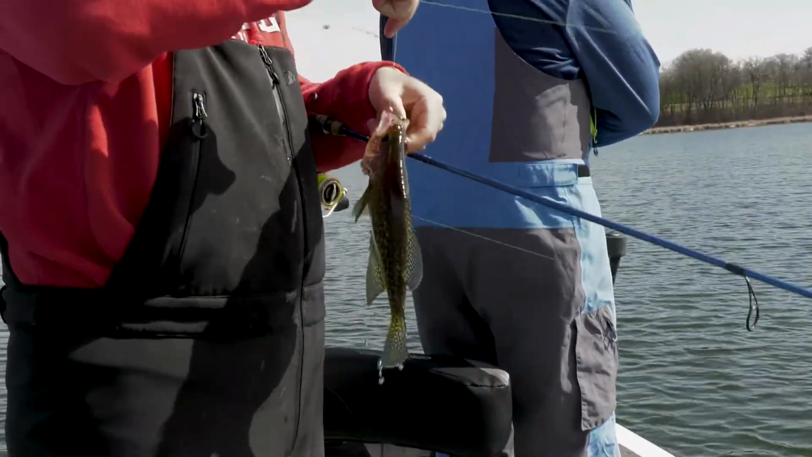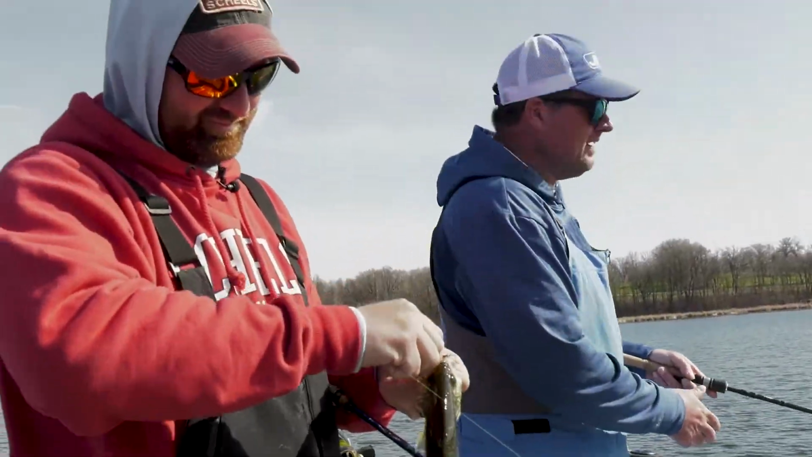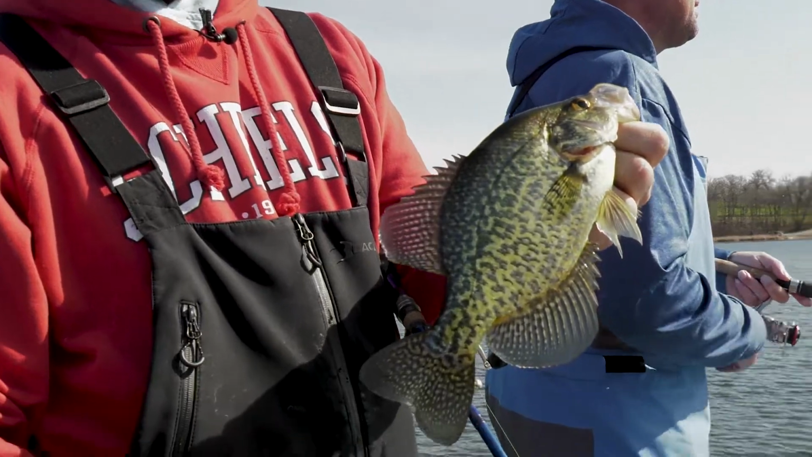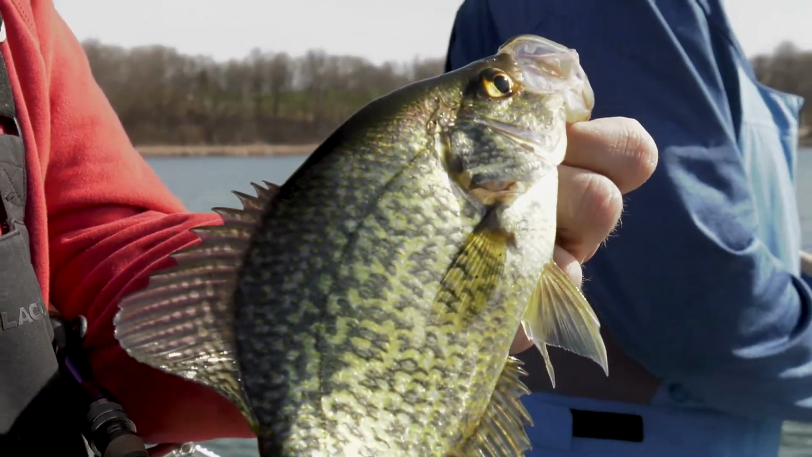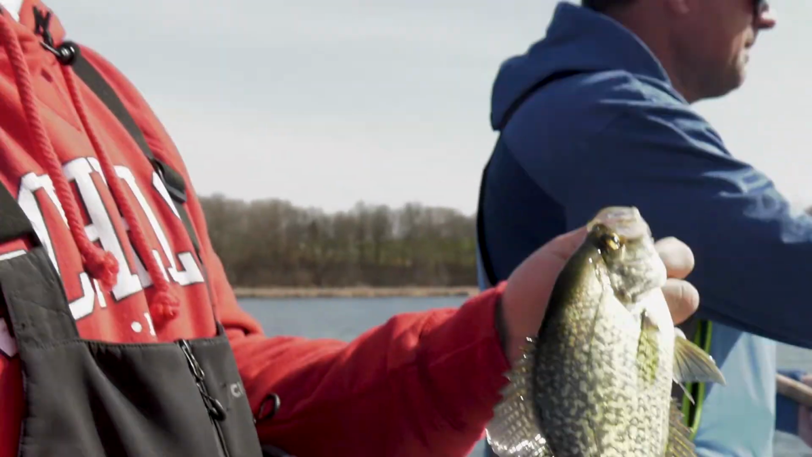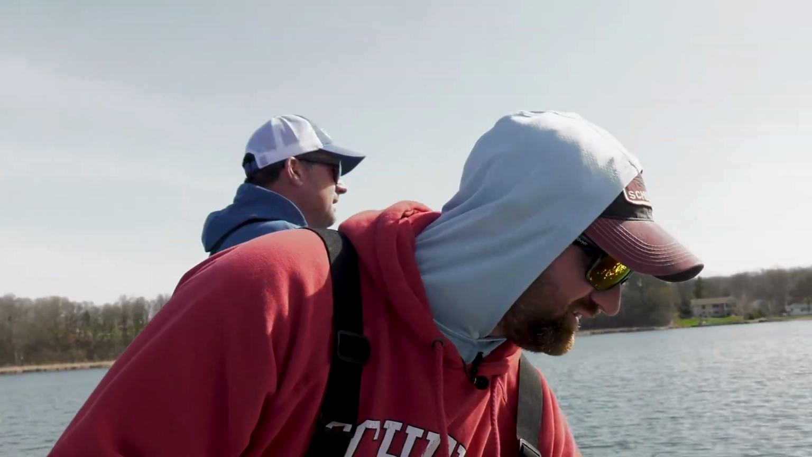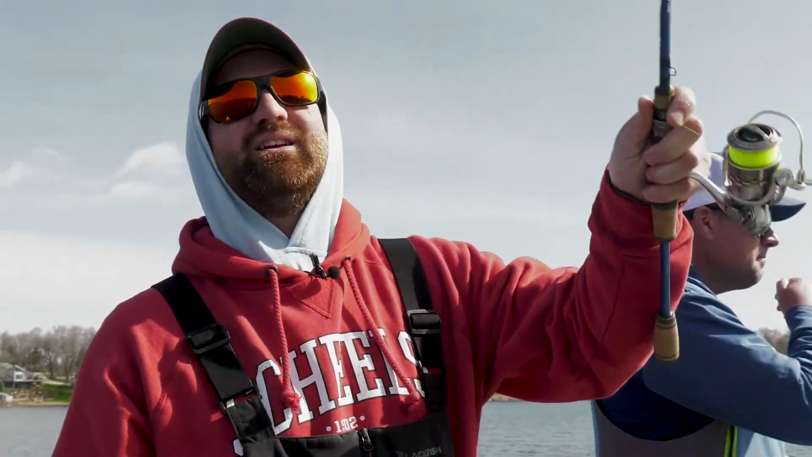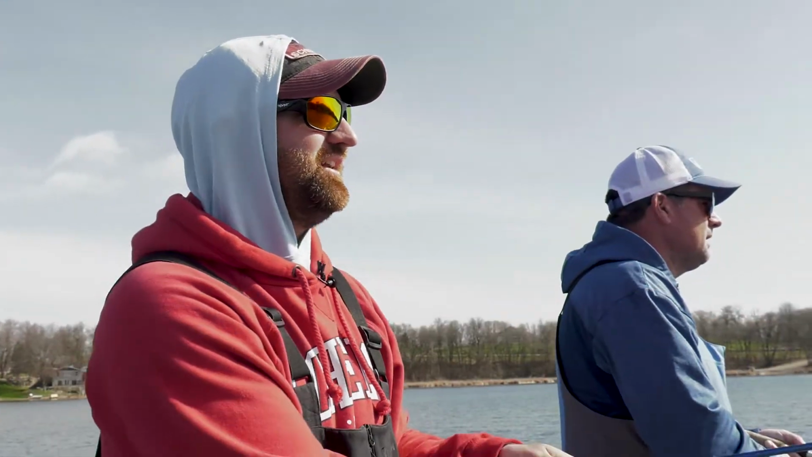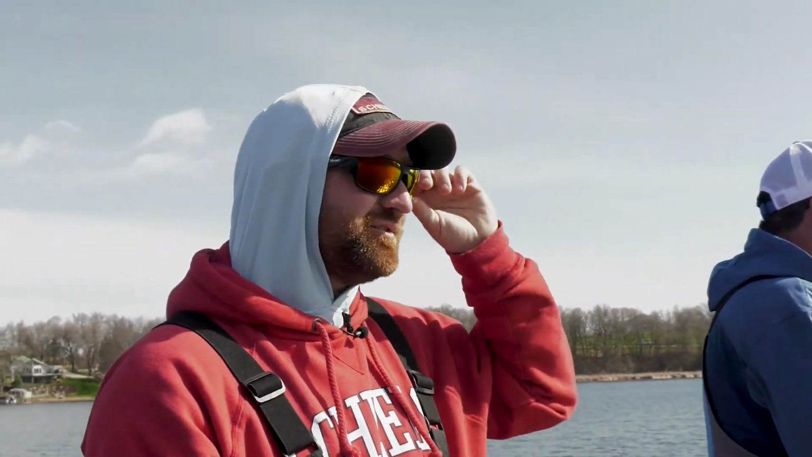There we go. Just another beautiful crappie. No, that's a perfect eating fish right there. It absolutely is. And that's kind of the name of the game down here. A lot of the people, they want to get a meal of fish and have a good time. And a lot of my customers, they just want to take their kids out and catch a bunch of fish, and it doesn't get much better than coming out this time of year and putting a bunch of fish in the boat and just having a good time, bringing some fish home to eat.